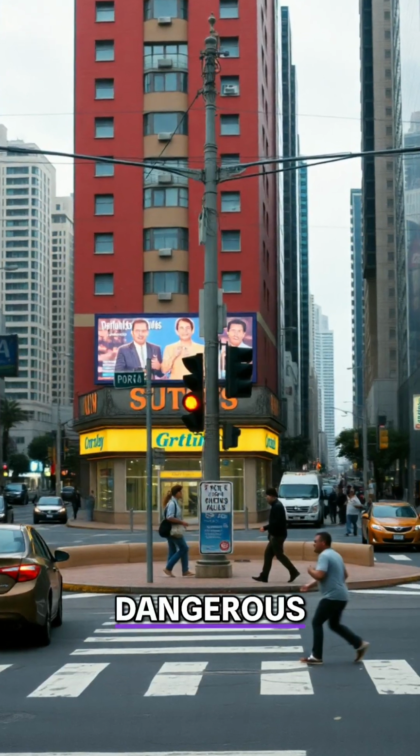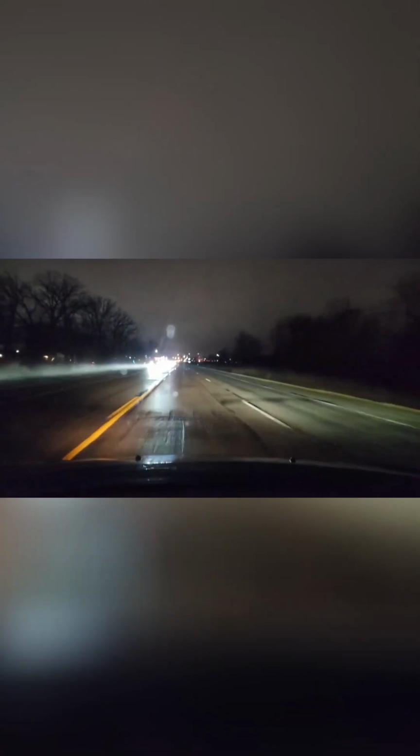This intersection is dangerous because cars will just cut right in front. Should be able to see better.